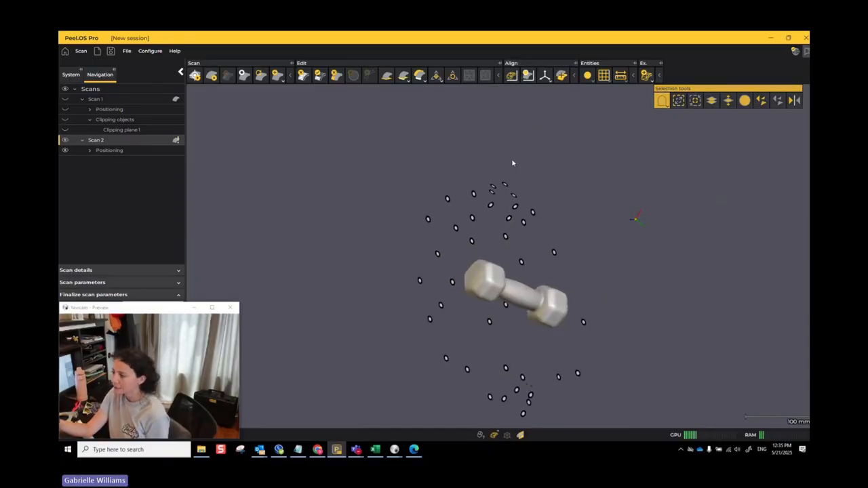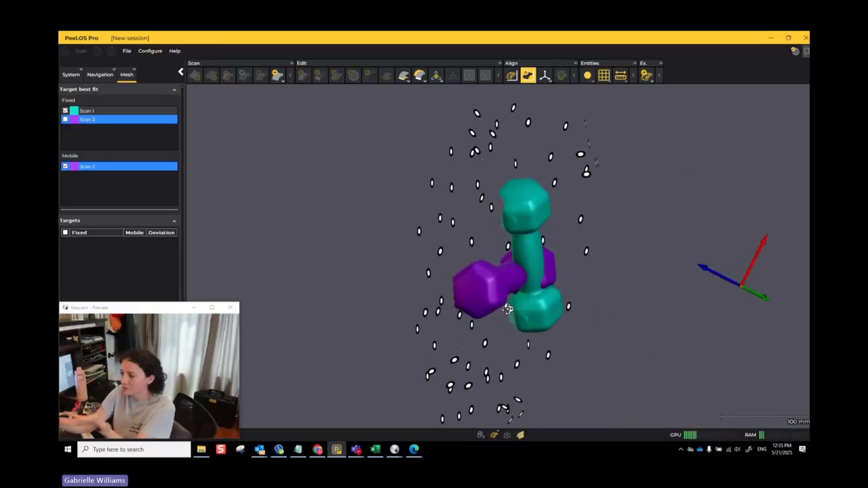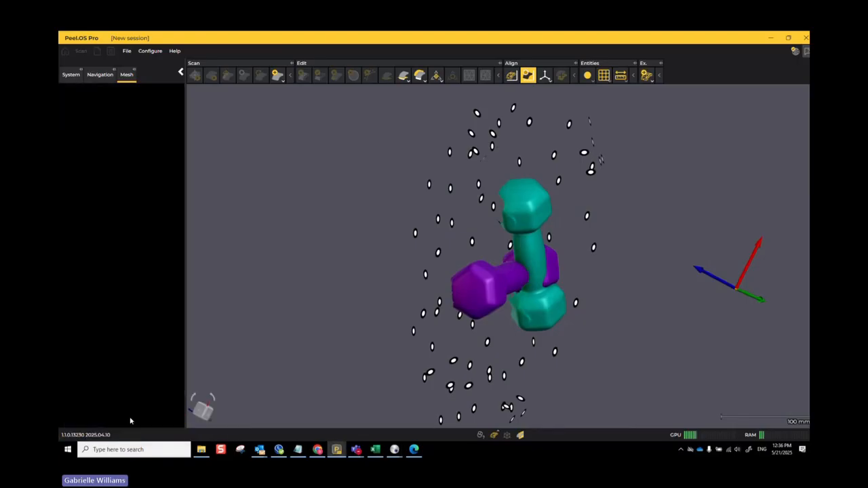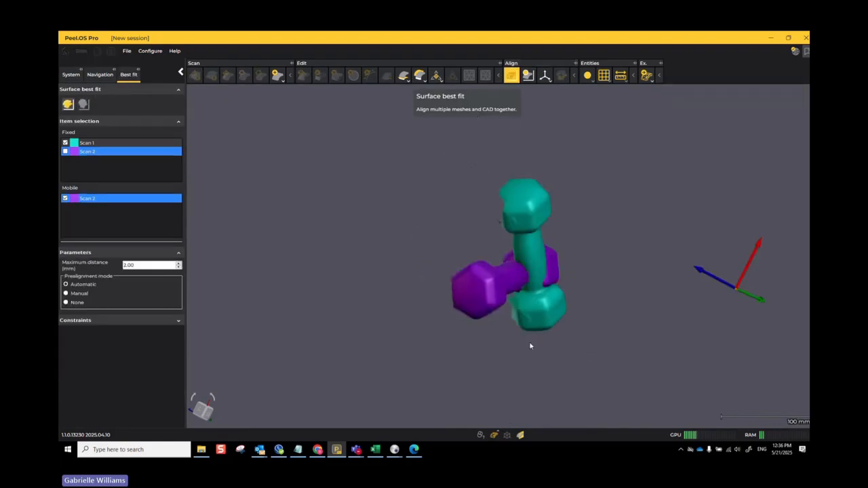Now, if I do target alignment, it's not going to do a great job because it's going to align the targets of my rotary table to the targets of my rotary table. It recognizes that those are the same thing. So it would just try to align my part like this. I don't really want that. So I'm going to hit cancel. And then I'm going to go to my surface best fit alignment.